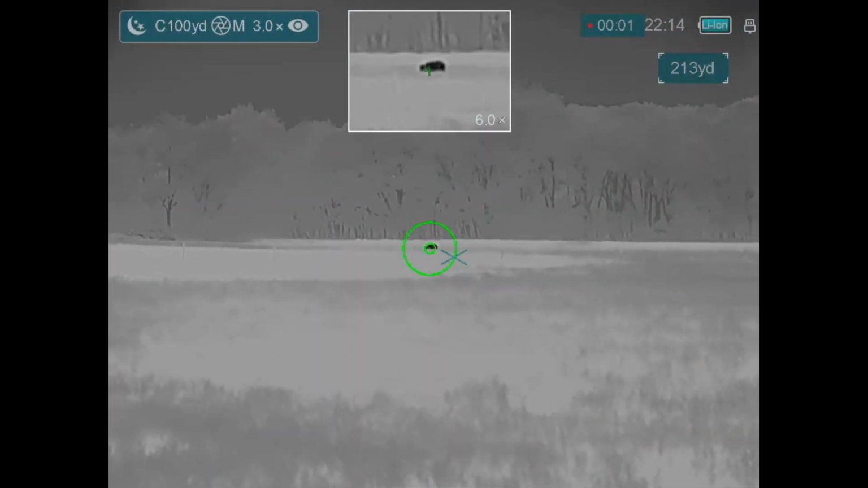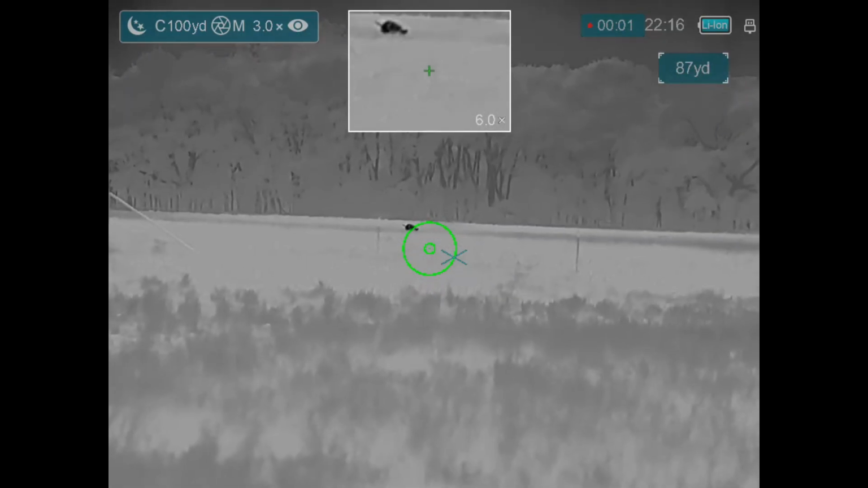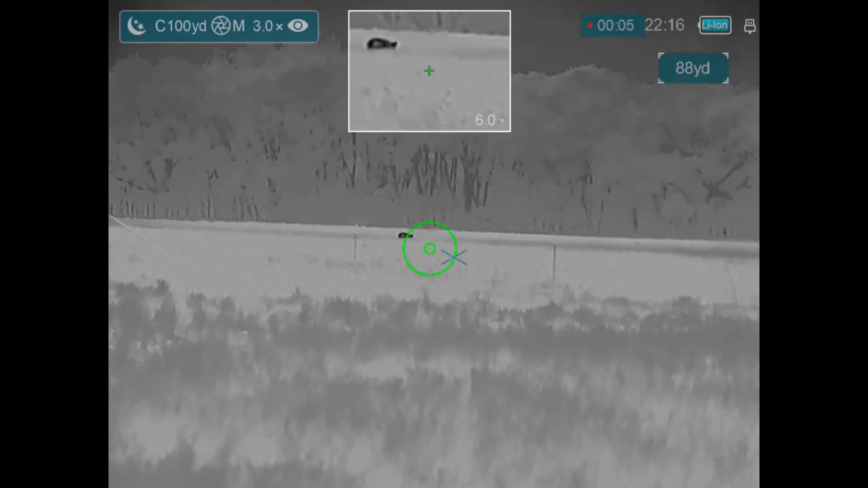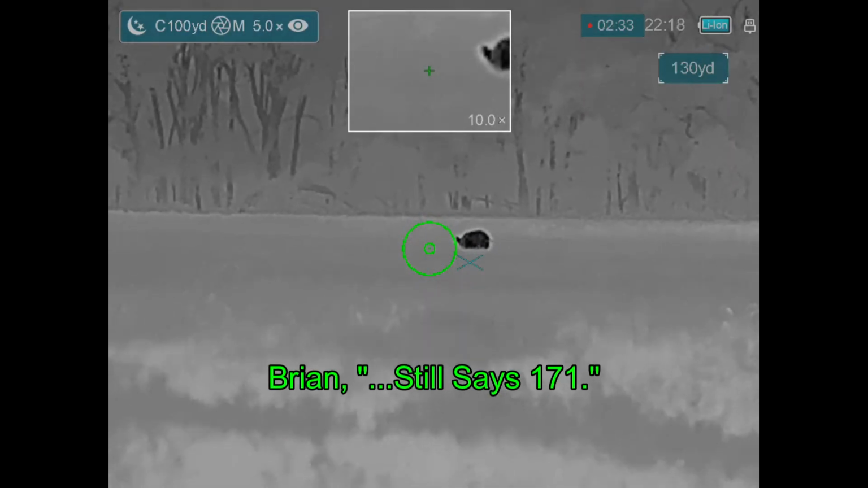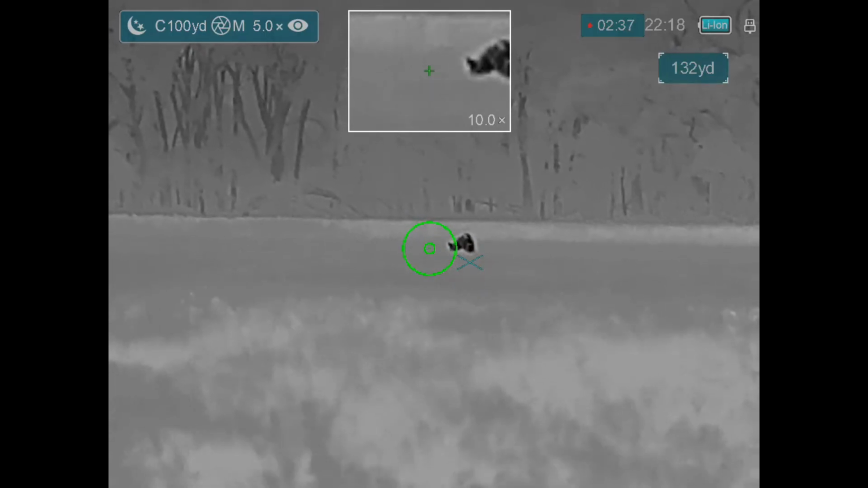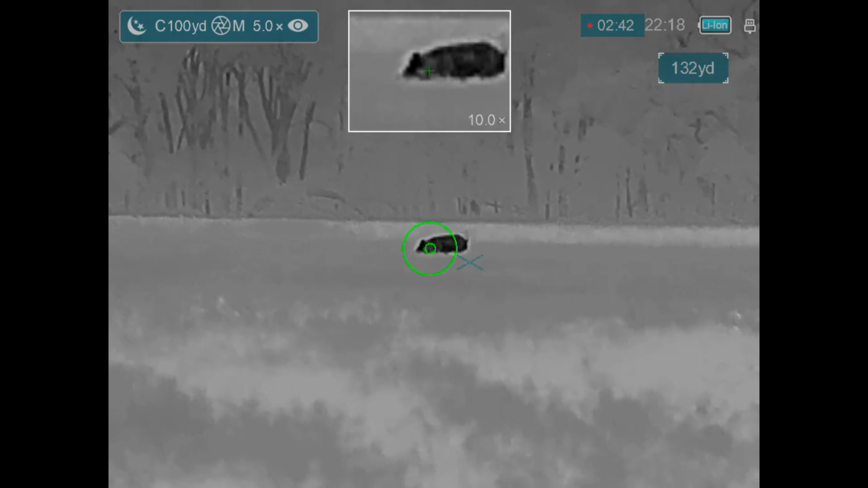These next few clips are Ben's view as we're making our stalk on the hog. Continuing to advance. Okay. It still says 171. Mine still says 130. Alright, you want to shoot him? If you've got enough video, it's up to you.